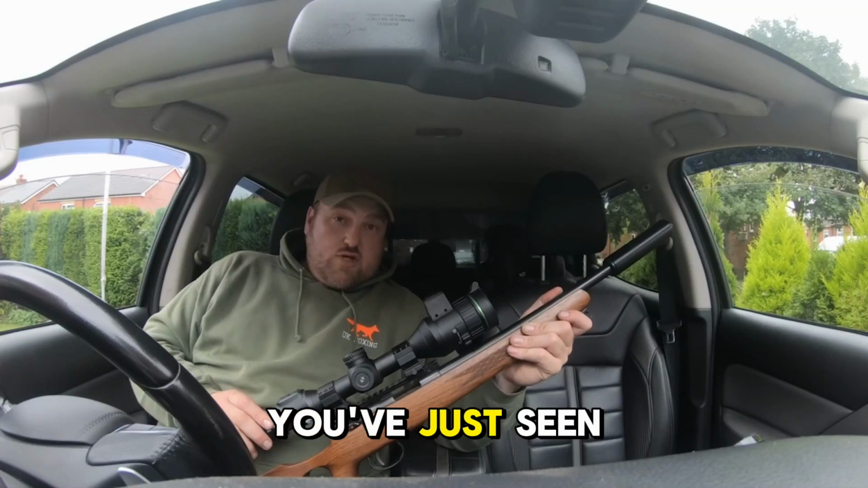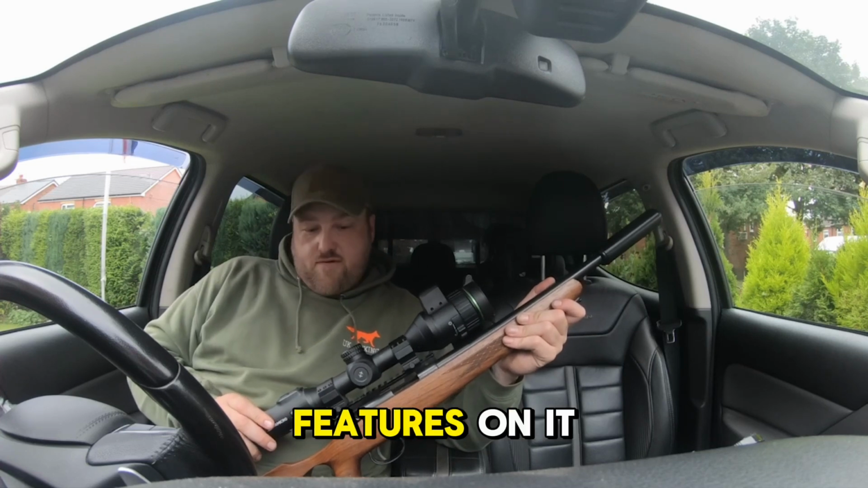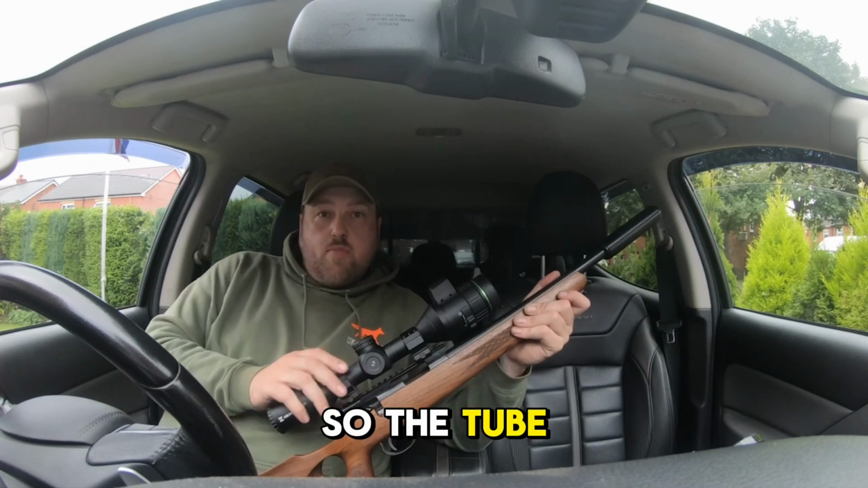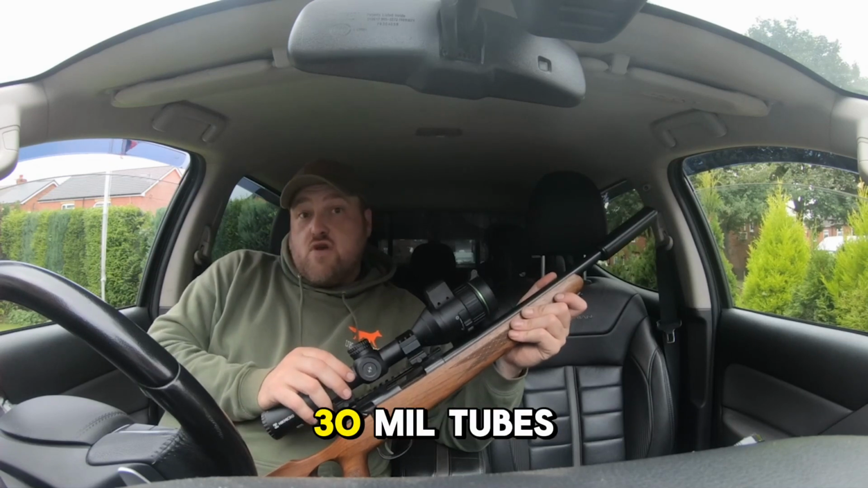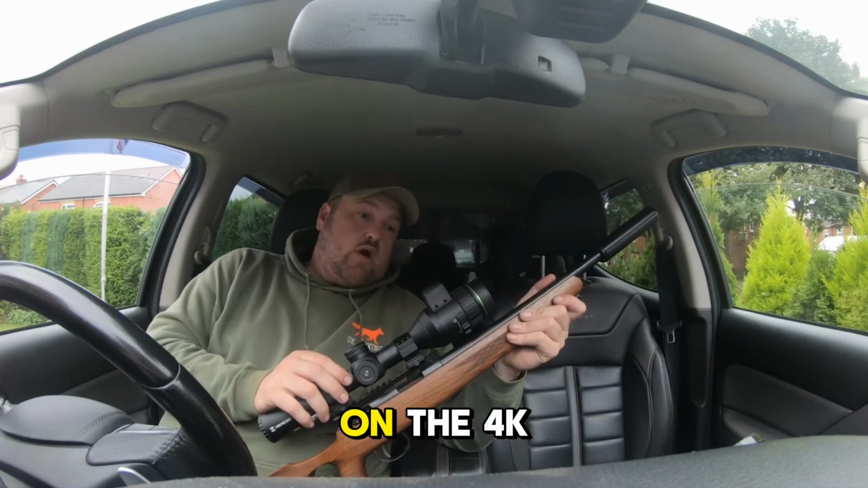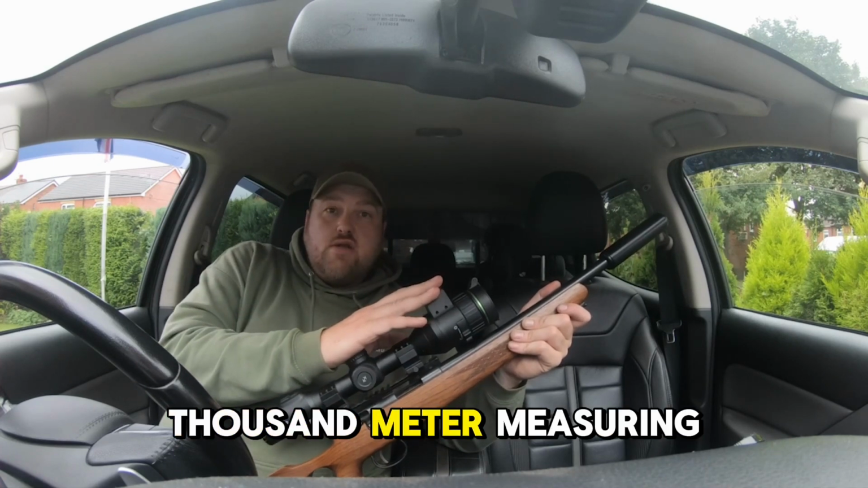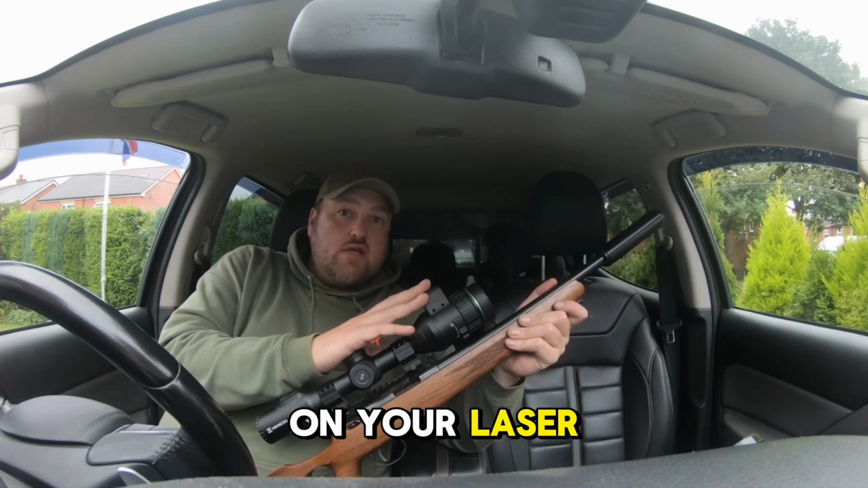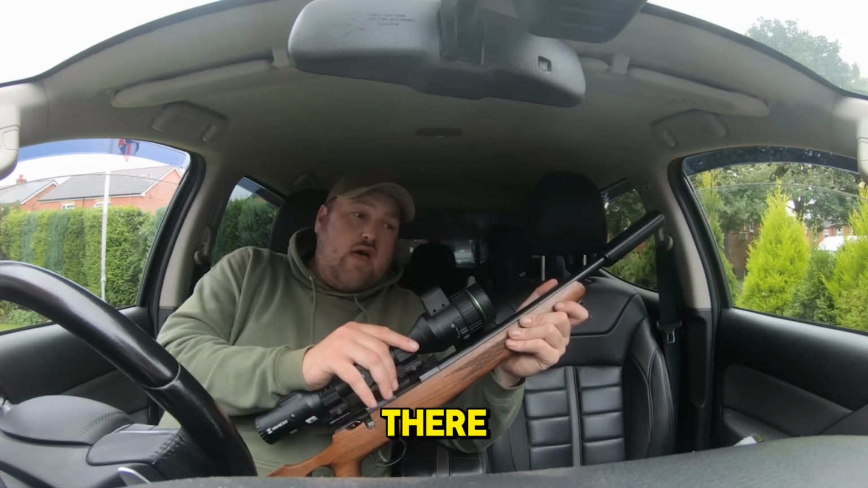So guys, now you've just seen some of the footage this scope's capable of, let's just go through a few features on it. So the tube on it runs on normal mounts, so these are 30mm tubes on the 4K. You've got your 1000 meter detection on your laser rangefinder and also a ballistic calculator built in there.